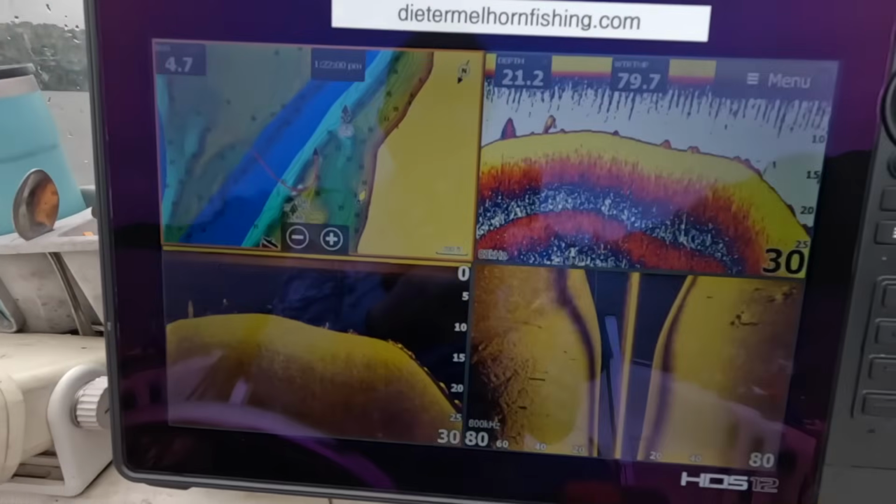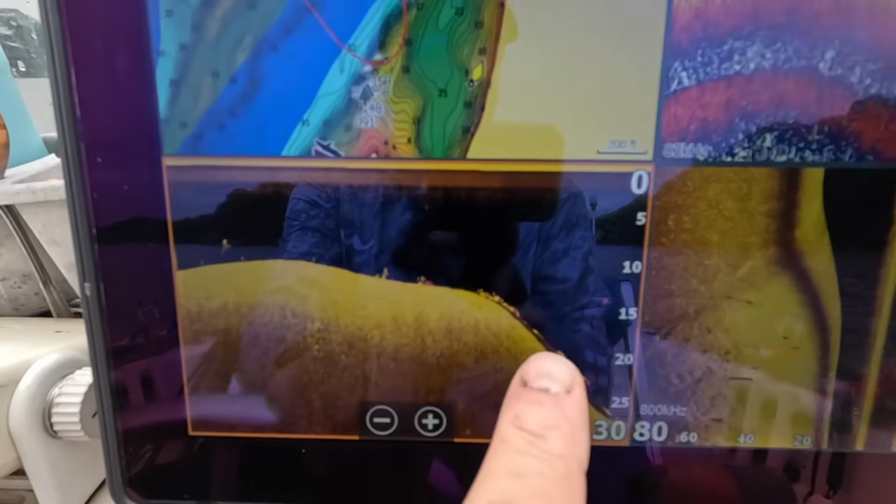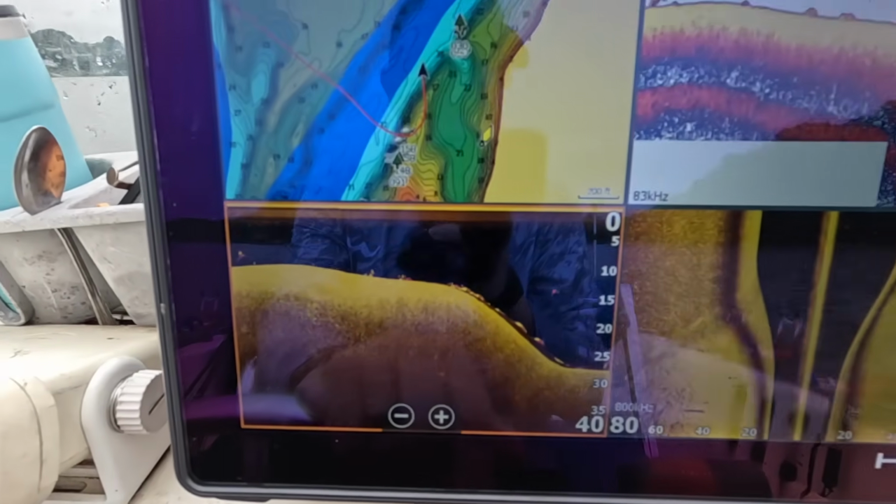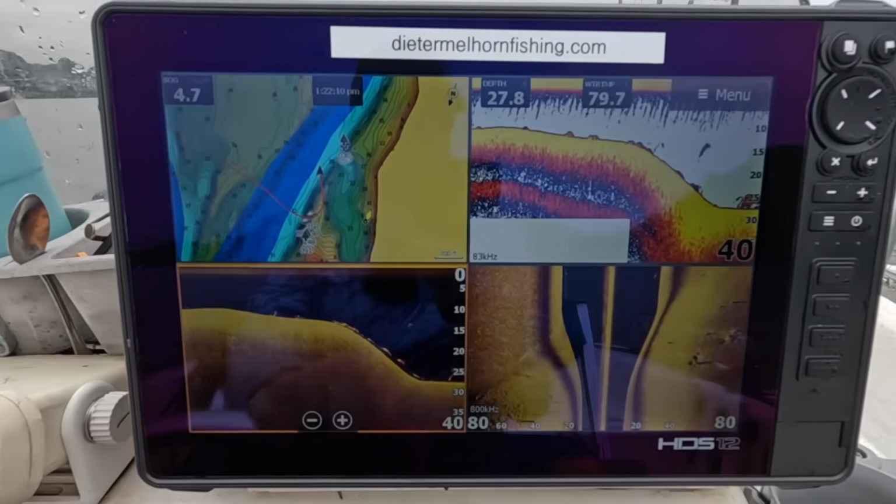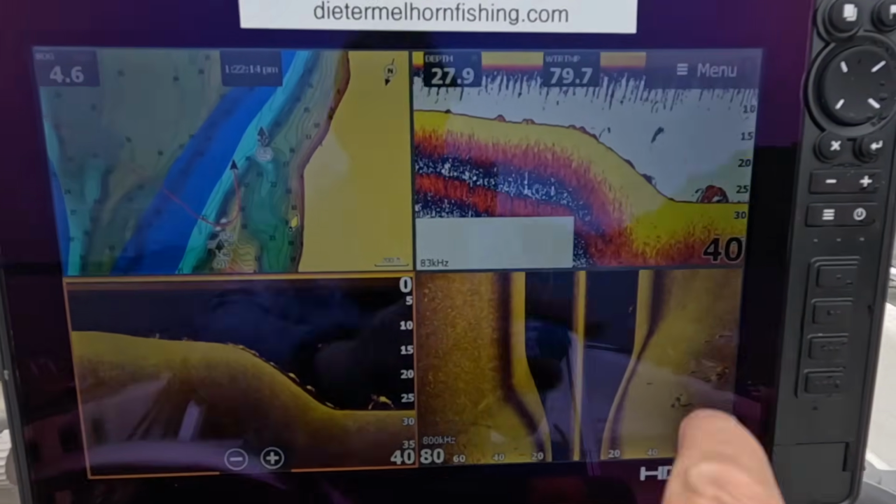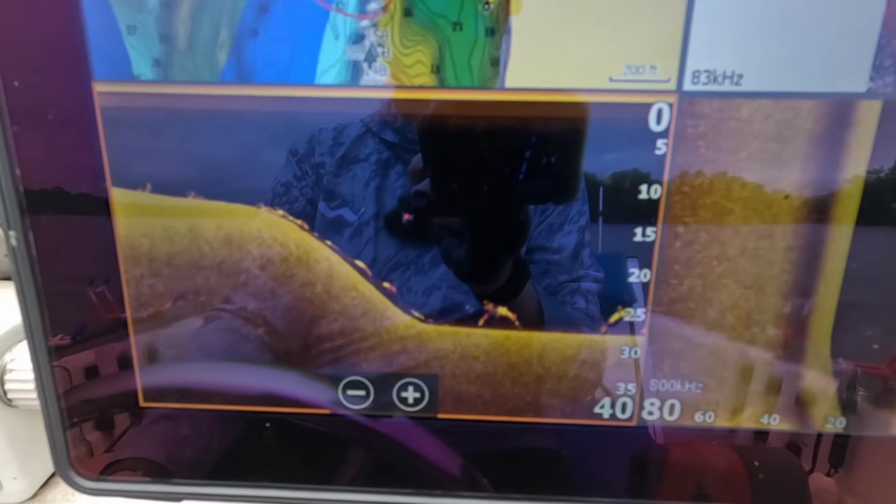We come off of the little point there and into this deeper water. There's some stuff hanging here. None of these are really big fishable arches, guys. It's just kind of deserted. A few fish. That's a decent fish there. It looks like a thicker sign there on the down scan. You know, that could be a decent fish. There's another one, a couple of more.